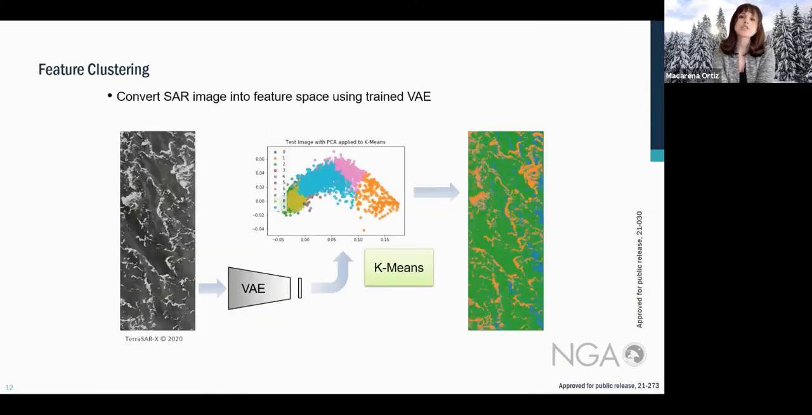The salient features learned from the variational autoencoder were fed into a clustering algorithm called K-means, which I'm sure many of you are familiar with. As you can see here, we used PCA, principal component analysis, to remap the clusters into a lower feature space. In the figure, in the middle, you can see 10 clusters. We found that this method worked best on the higher resolution images, so on the TerraSAR-X rather than on the RadarSat.